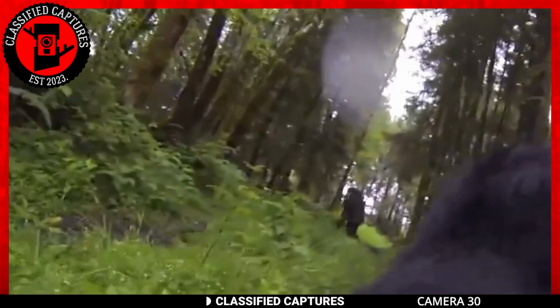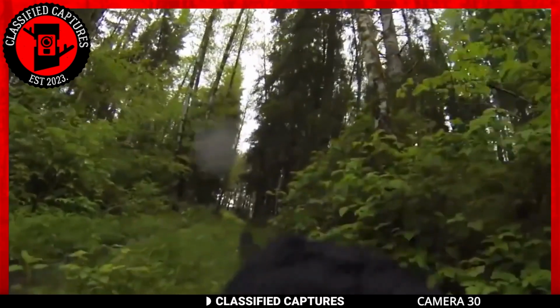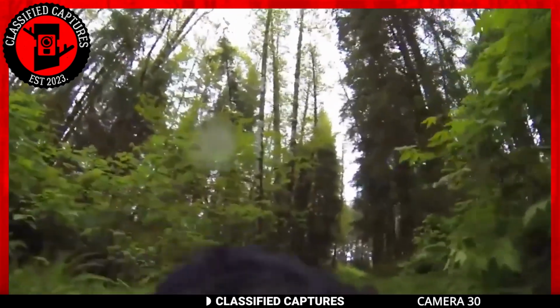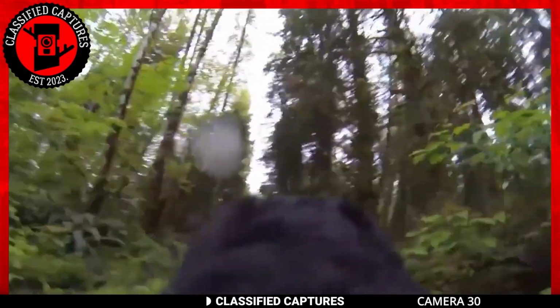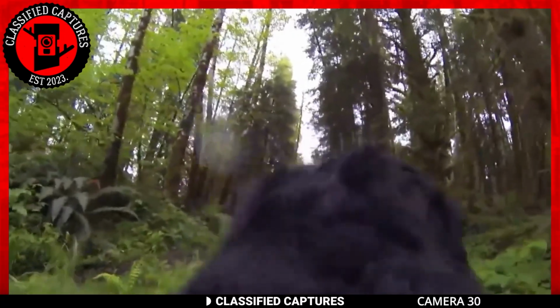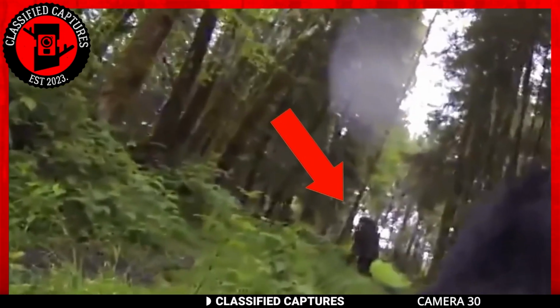He wanted to go after it, but his dog wouldn't move. It was frozen in its tracks. Perhaps it knew something the owner did not. Perhaps it had received some information the owner had not. Perhaps it had been told by the Bigfoot that following it would mean sudden death. Whatever the case, we may never know.